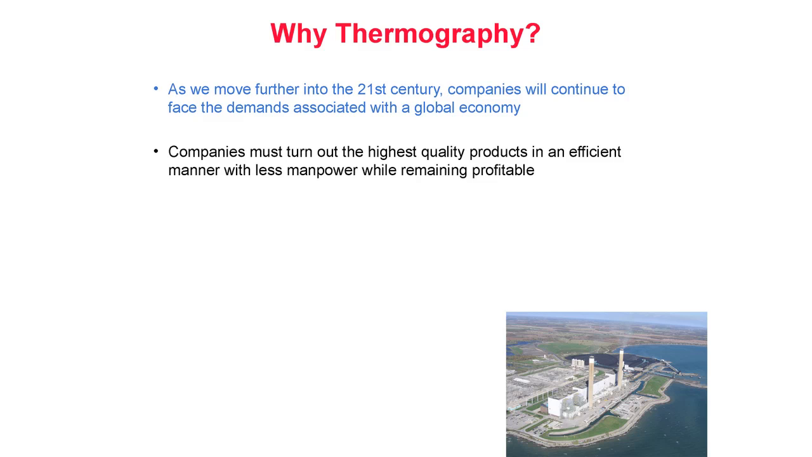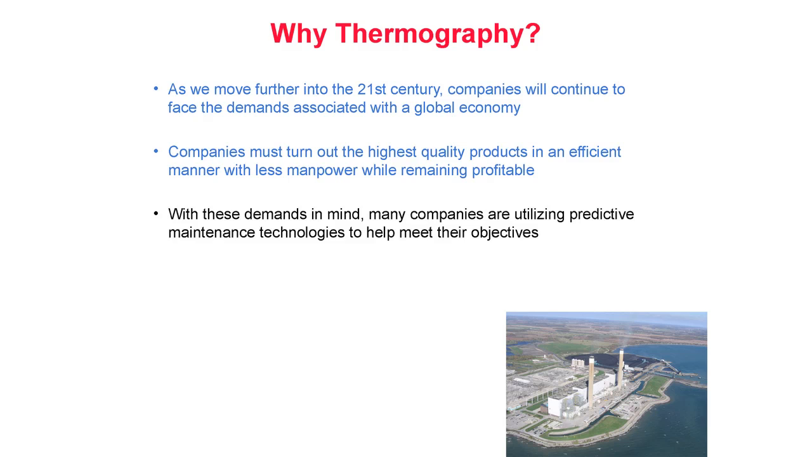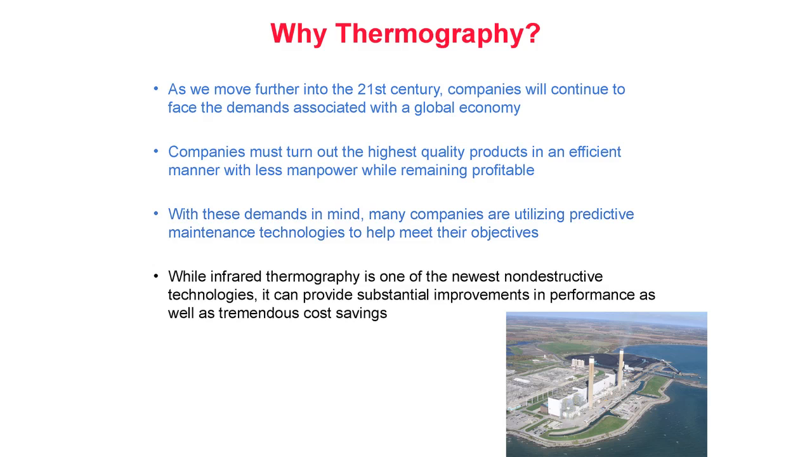In a global economy, companies must turn out the highest quality products in an efficient manner with less manpower while remaining profitable. Oftentimes, this requirement is coupled with the prospect of performing more maintenance tasks with fewer personnel. With these demands in mind, many companies are utilizing predictive maintenance technologies to help meet their objectives. While infrared thermography is one of the newest non-destructive technologies, it can help to provide substantial improvements in performance as well as tremendous cost savings. Other proven technologies include vibration analysis, oil analysis, and ultrasound, to name a few.